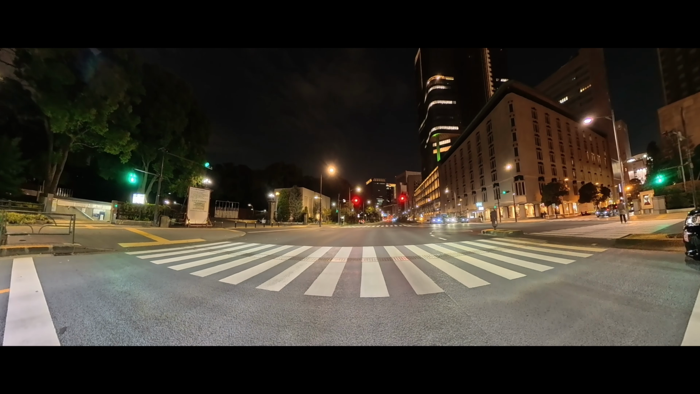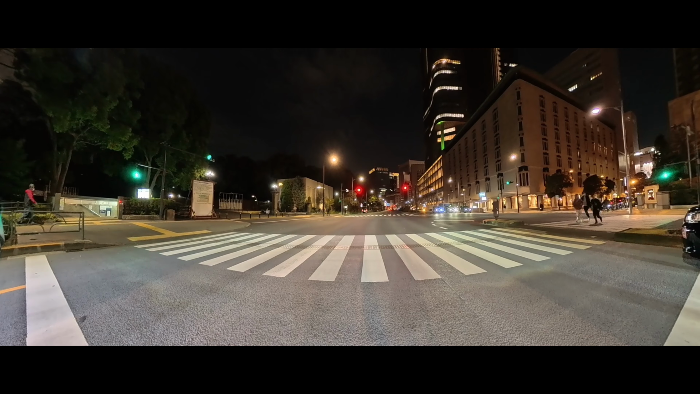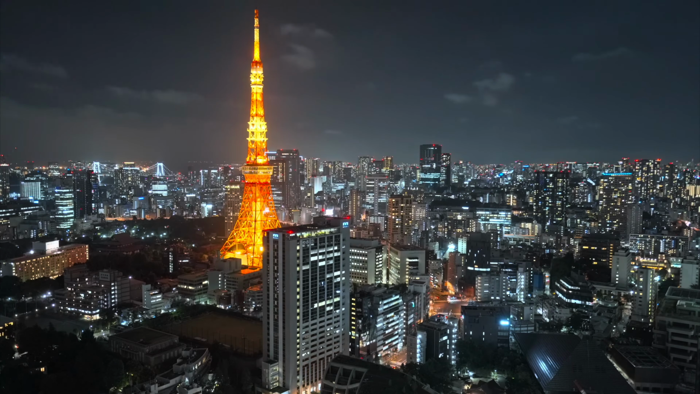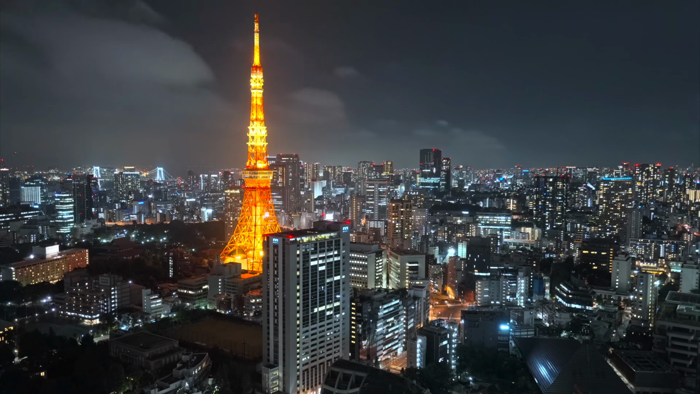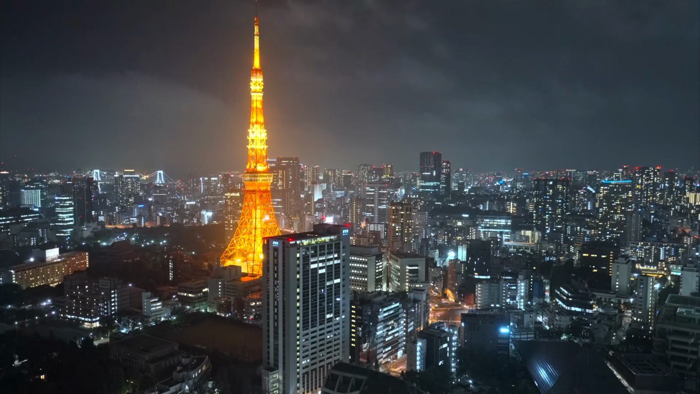There is one last story about Tokyo Tower I want to tell you. It is said that if a couple is standing together, watching the moment the tower lights turn off at exactly midnight, they will be granted eternal happiness. Their love will last forever.